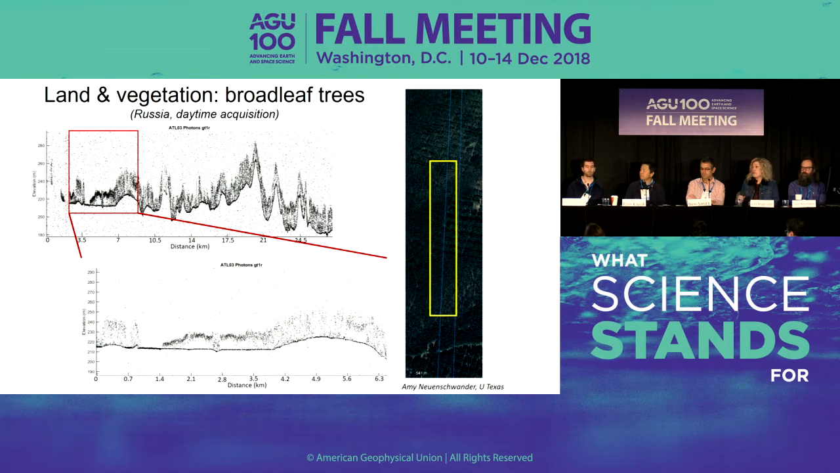contributes to our climate. This shows an area in Russia, a broadleaf forest, and the top graph shows a length scale of about 25 kilometers, and then we've blown it up a little bit at the bottom. You can see that it doesn't take much imagination to see that terrain under the canopy, so it's going to be a really powerful tool for these accurate tree heights for biomass.